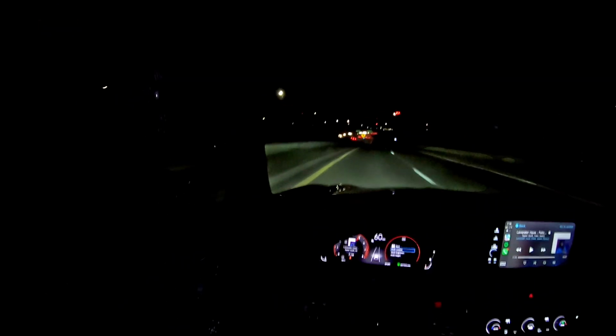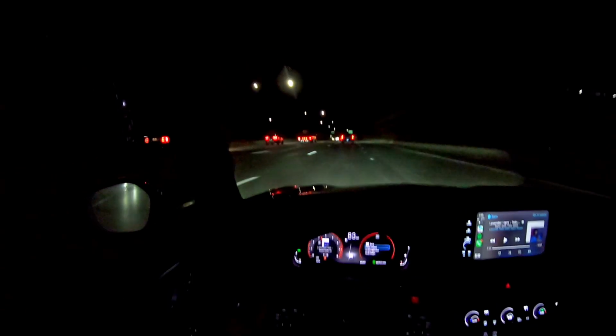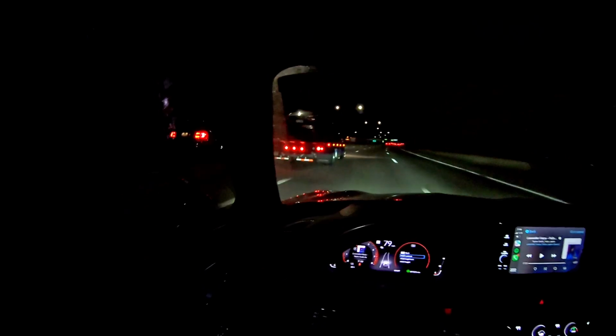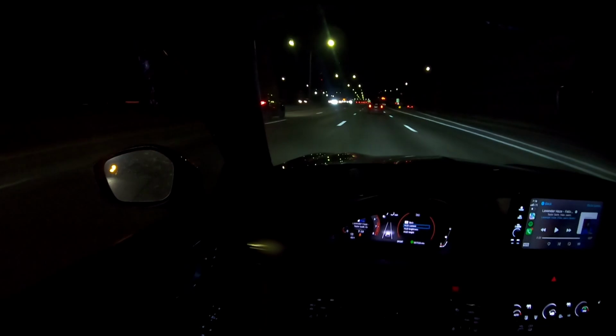Horses right here. This is where our boys in blue tend to hide out sometimes. All right, we good. Man, we got some suck drivers out here tonight. You know what, bro? Somebody got the same idea as me. We go.